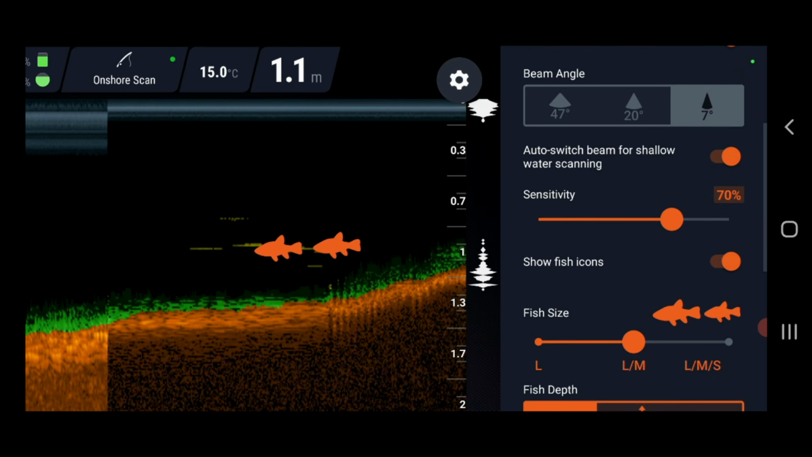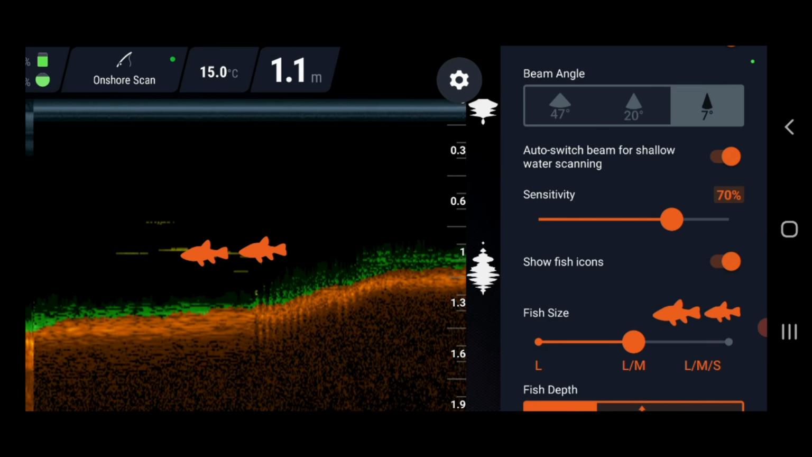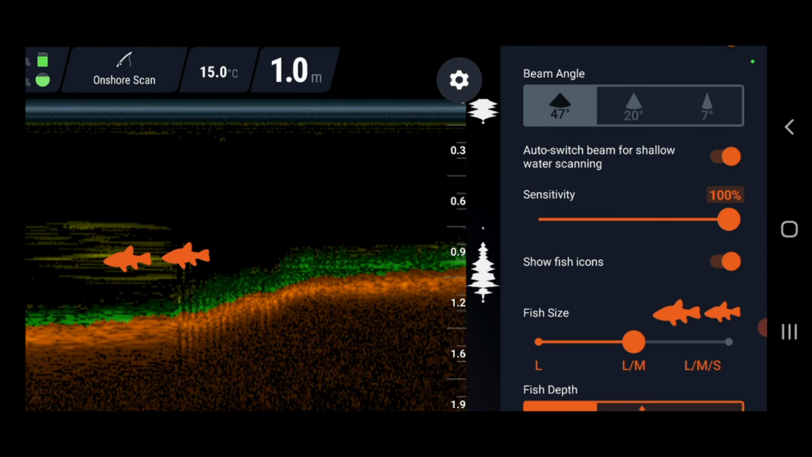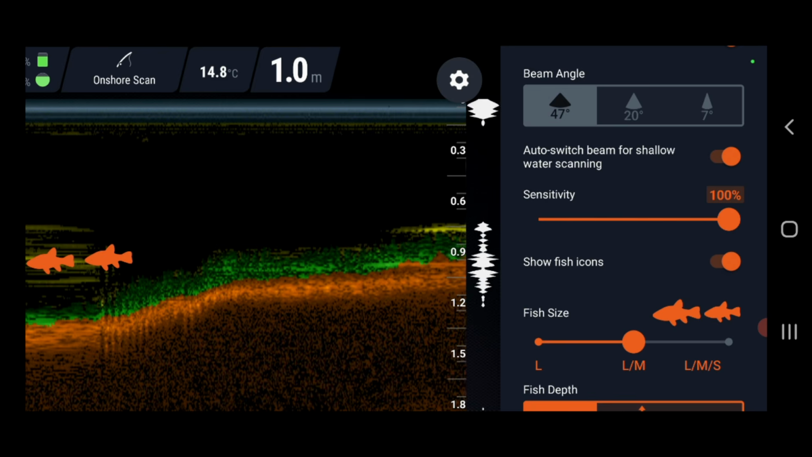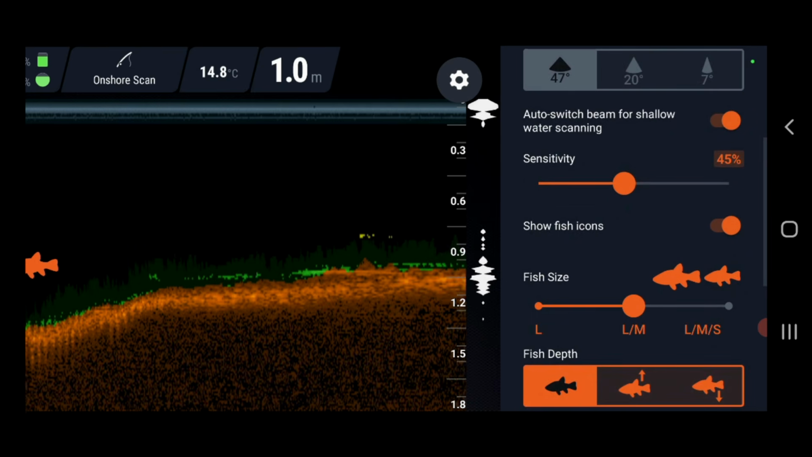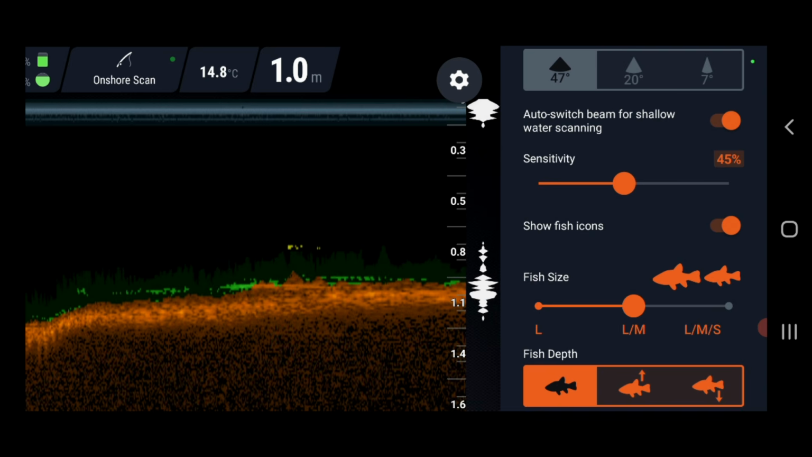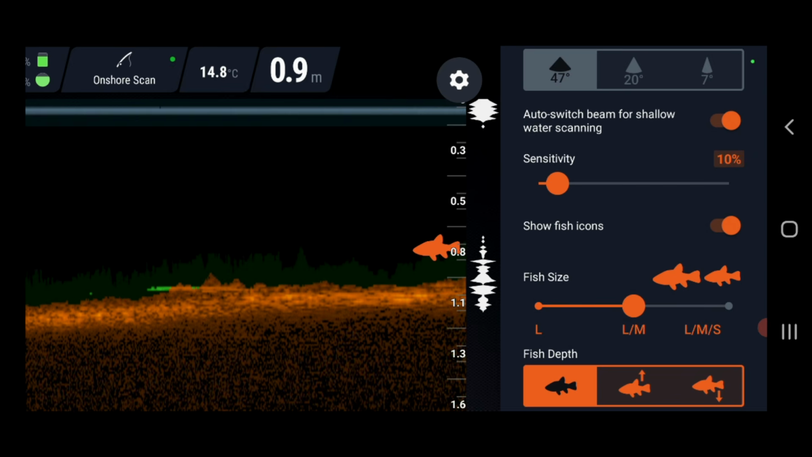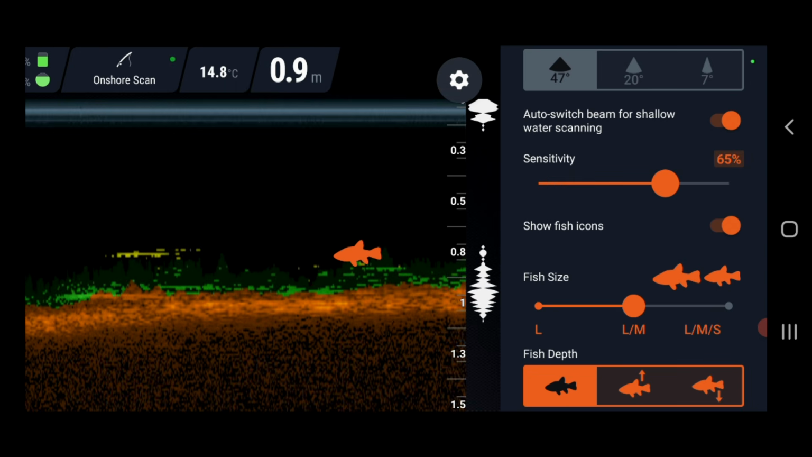Scrolling down past beam angle, we've got sensitivity. The sensitivity is a funny thing. I find in still water like this, you can have it really high and it's okay. In flowing water, it'll pick up every single air bubble in the water and you'll get a lot of interference in your fish finder, and then you've got to turn it down. In one of my earlier videos, I think it's called Sounding Out McCormick's Hole, which is a popular swimming hole near Wangaratta, where I live, I had to put the sensitivity right down low to about 5% because all I could see was white dots all over the screen from the air bubbles in the turbulent water as it raced around the rocks. So sensitivity can be adjusted.